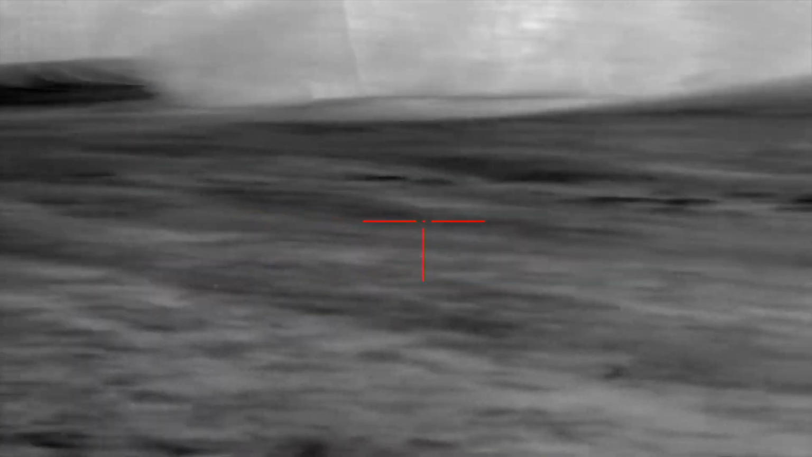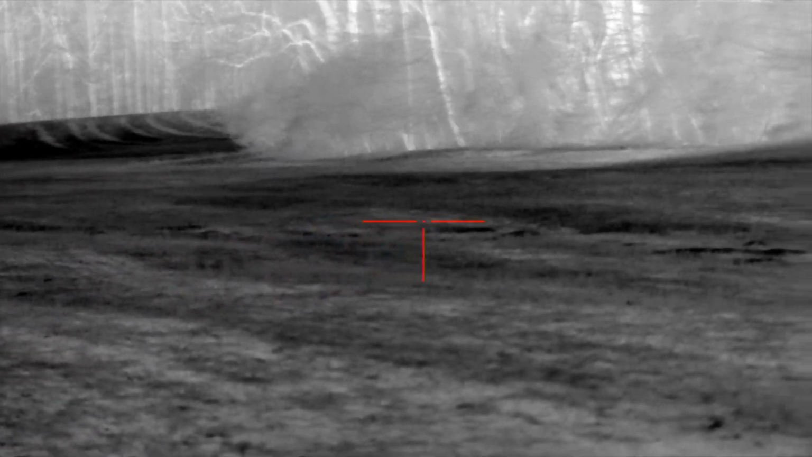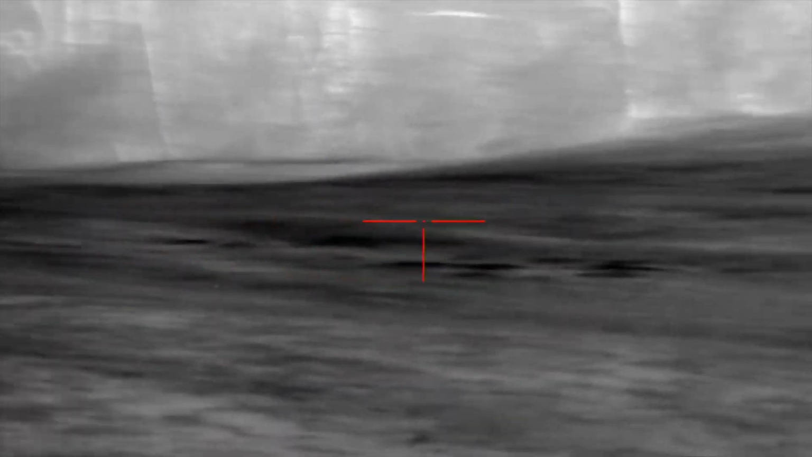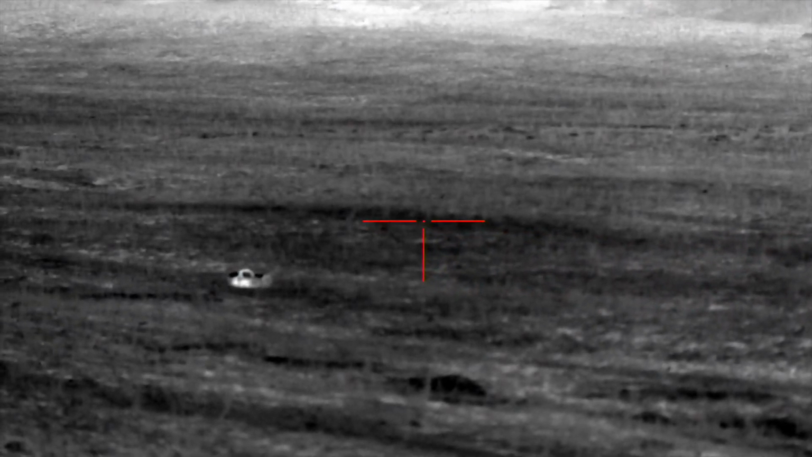Wind is blowing from my right to left, so the wind's blowing straight down that alleyway, but I've got a perfect crosswind, so those dogs have to come into this field before they can smell me. So let's see if we can get them convinced to pop up with a bull squeak.